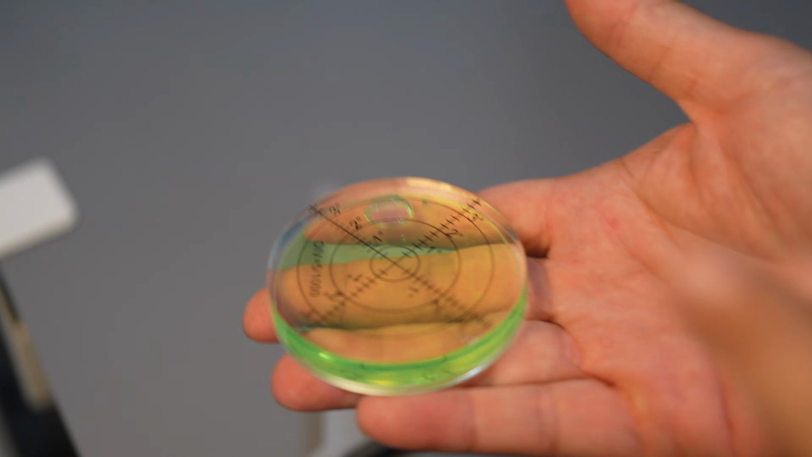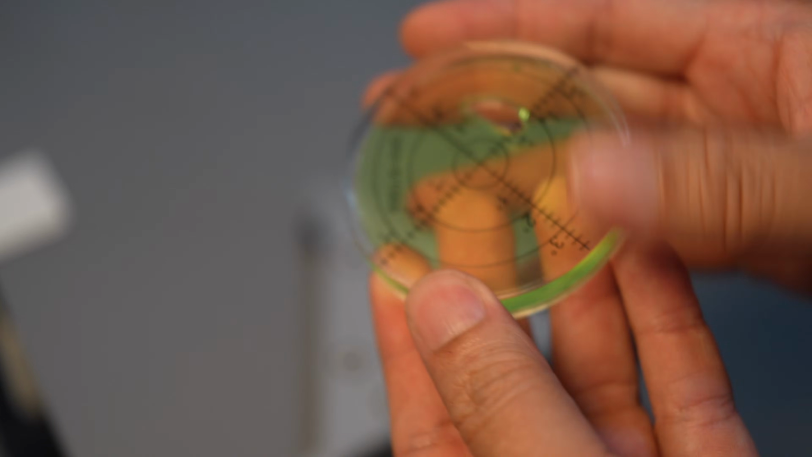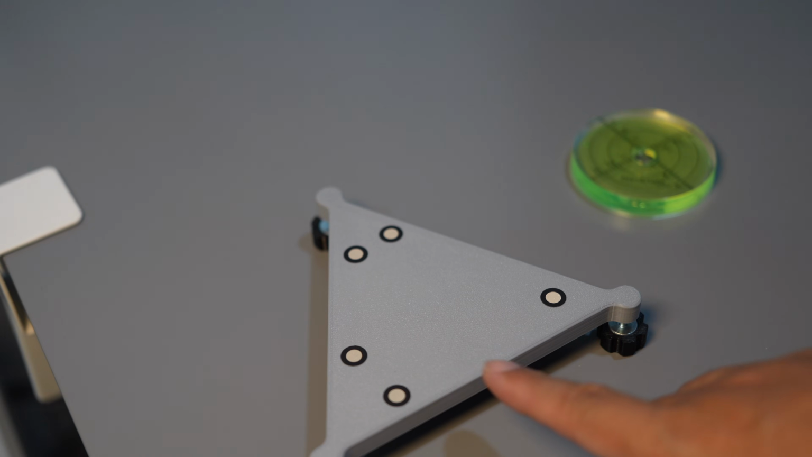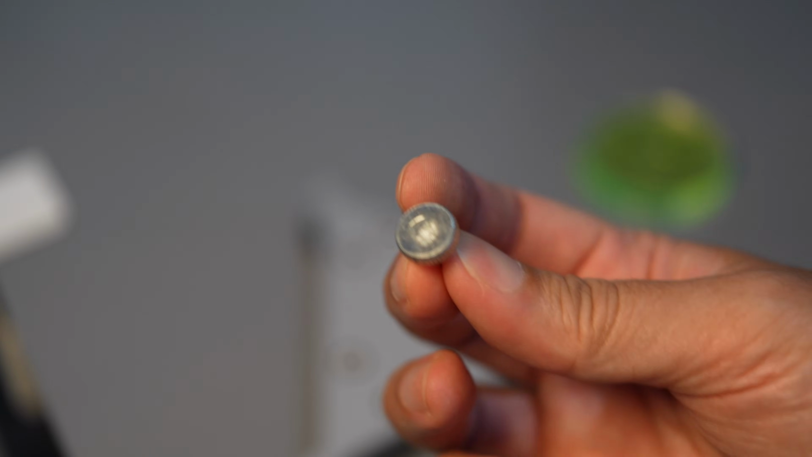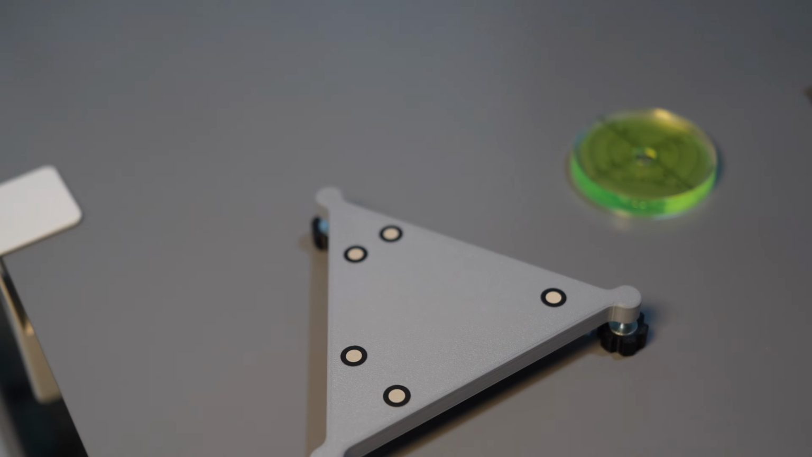Remember, try to get a high quality bubble level. I put a download link in the description, but you need to use a thumb screw which is 12.3 millimeter diameter. I couldn't remember where I bought this, but if it doesn't fit, you can just draw it yourself. It's very simple.